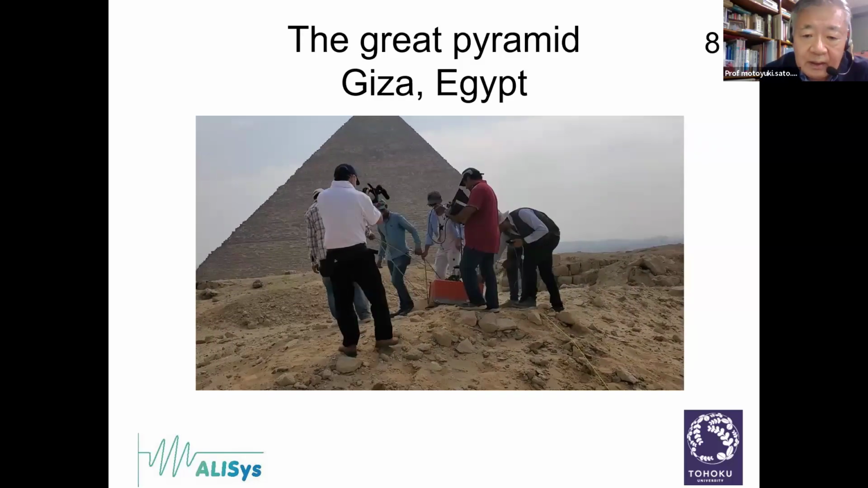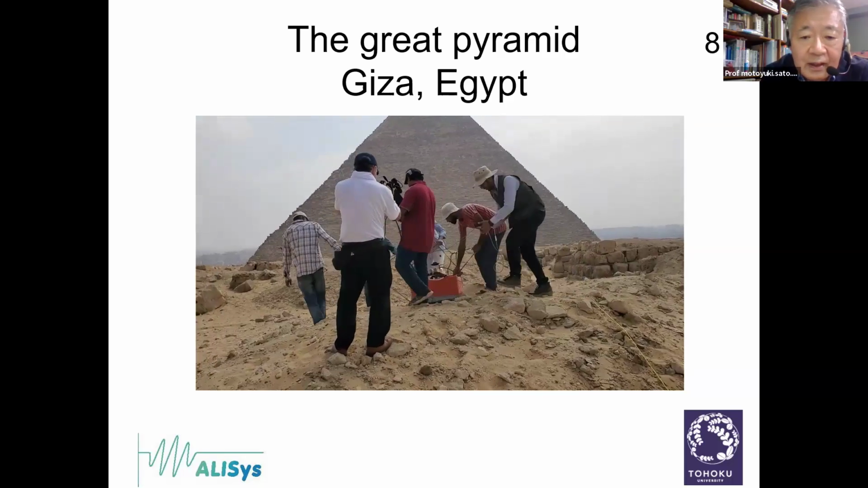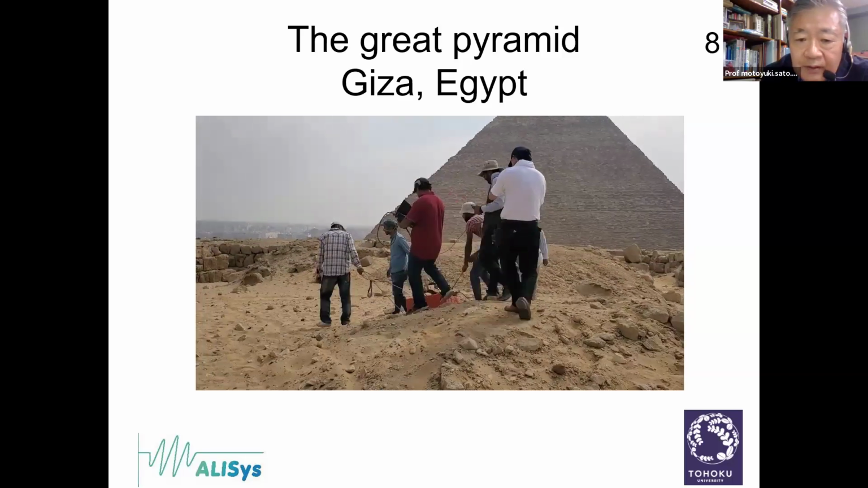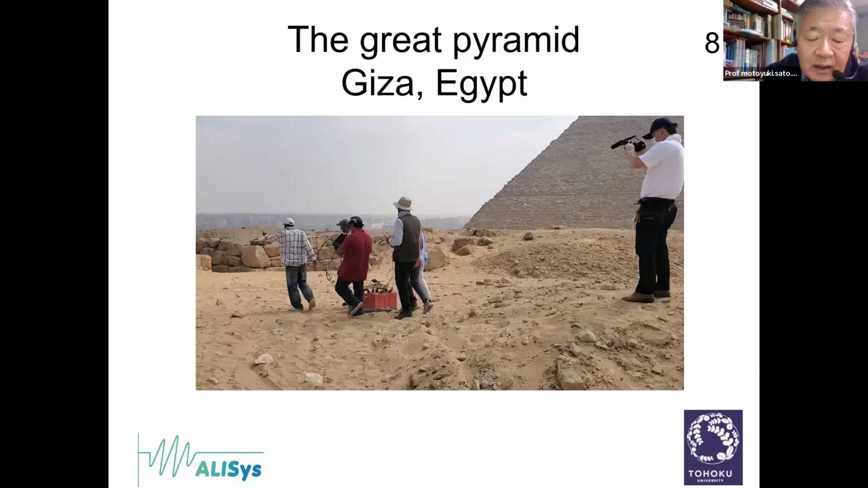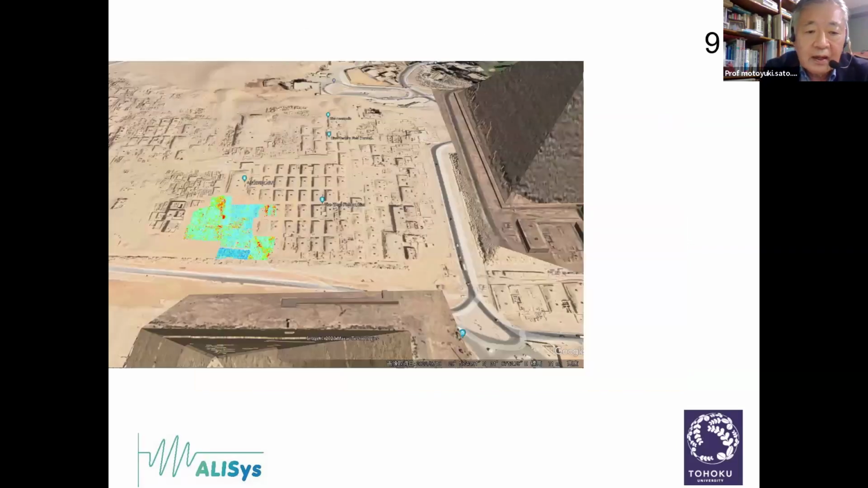Okay, I show one video where we did an archaeological survey in Egypt. The red box is the GPR equipment, and our colleagues are pulling the radar equipment. We have an RTK GNSS, and we can also acquire the position of the antenna. And then we plotted the GPR response on the Google map.